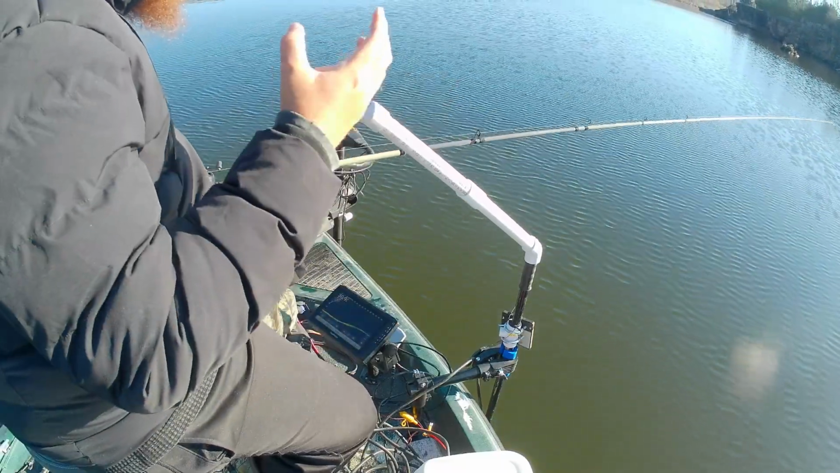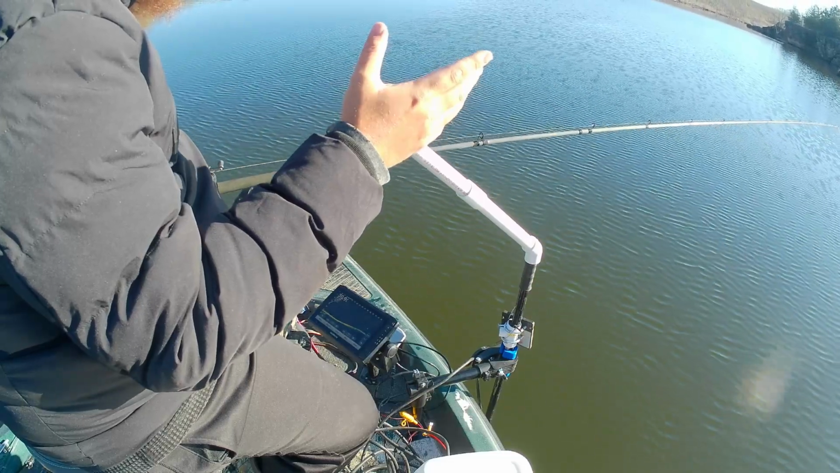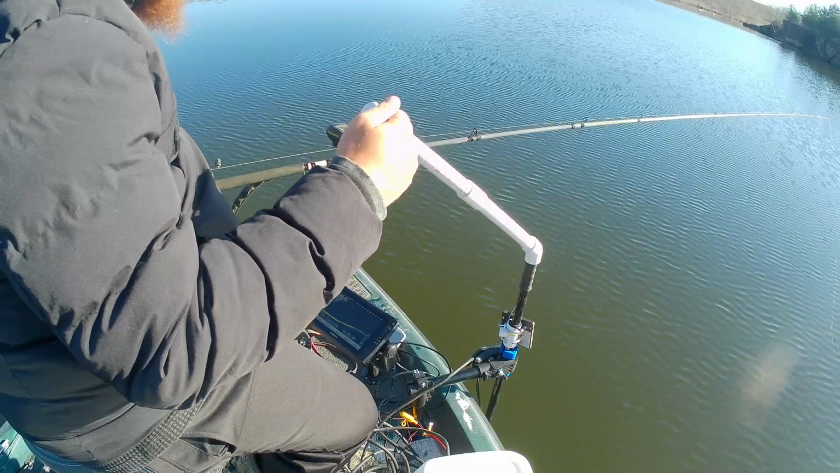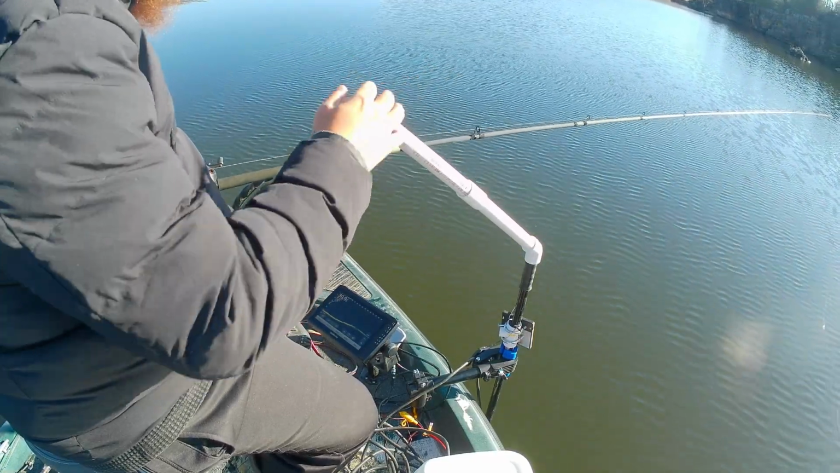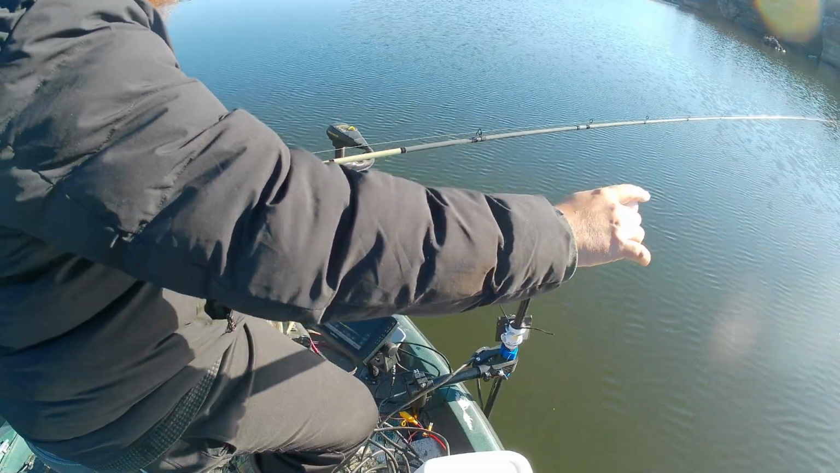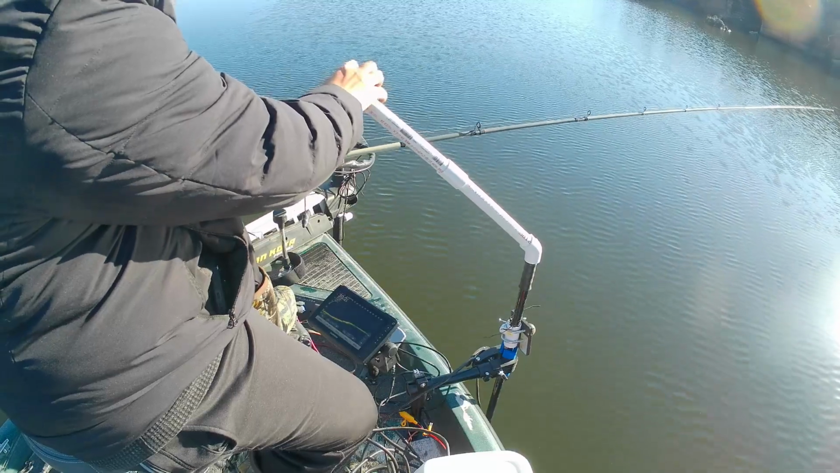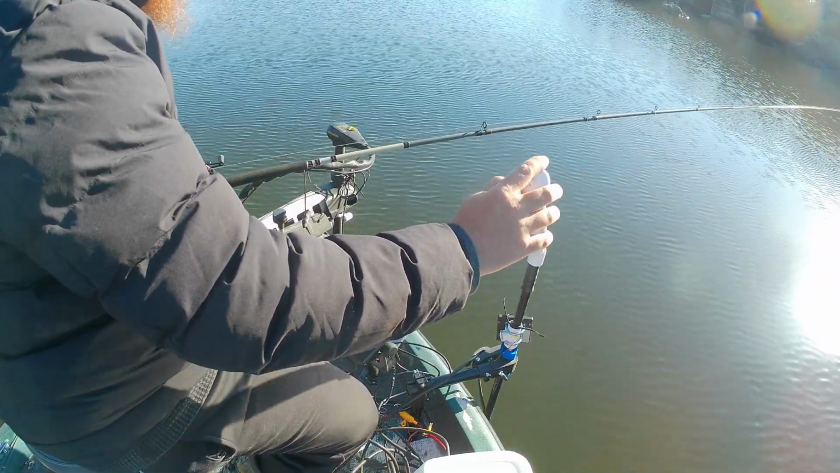The fish are just chasing it, and they come right up to it, and then they stop. And I'll sit there and wait and wait, and then I'll just barely move it. And sometimes whenever I barely move it, I get a bite. Sometimes I don't. So yeah, if you know how to record, let me know in the comments, and stay tuned. We're gonna catch some fish.